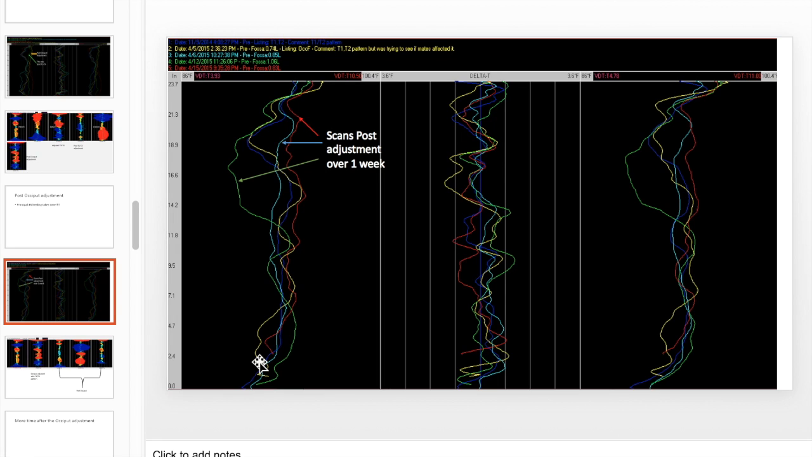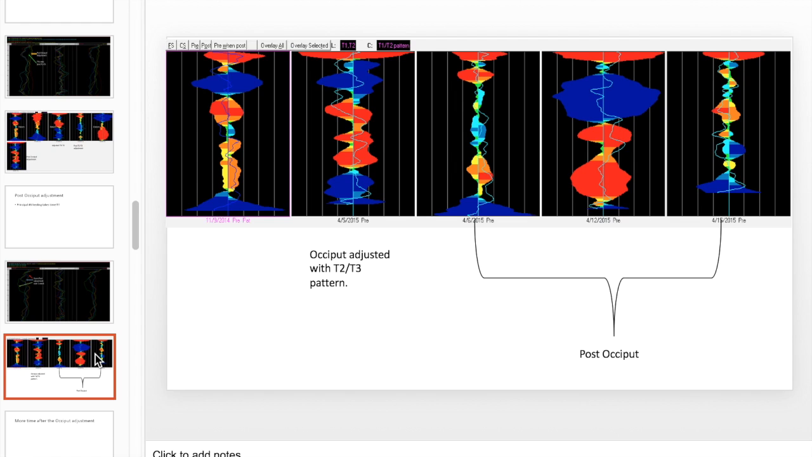Because we say if the scans are changing, that means the body's adapting, you leave it alone, right? So we got the green one, and then we got the red one. So it's starting to straighten out now. So it's starting to get worse, and then it's starting to get a little bit better, which is very interesting. Okay, so keep that in mind. You're always looking for pattern. Even though the scan looks bad, doesn't mean you necessarily have to adjust.